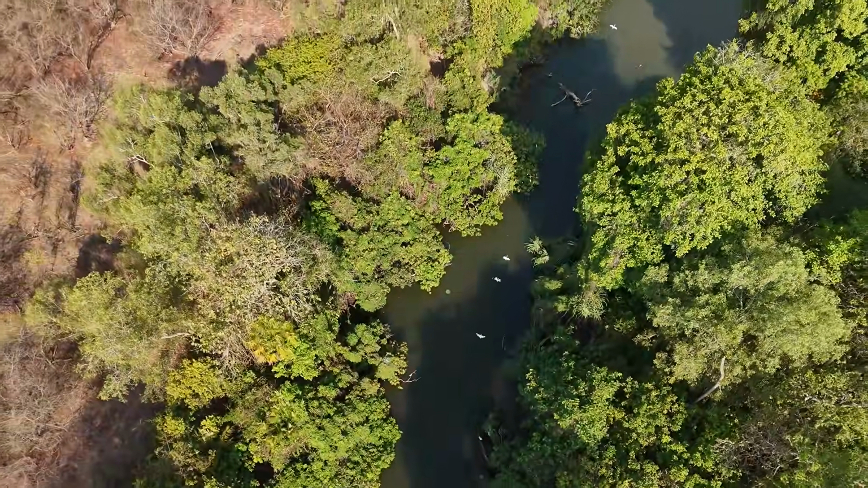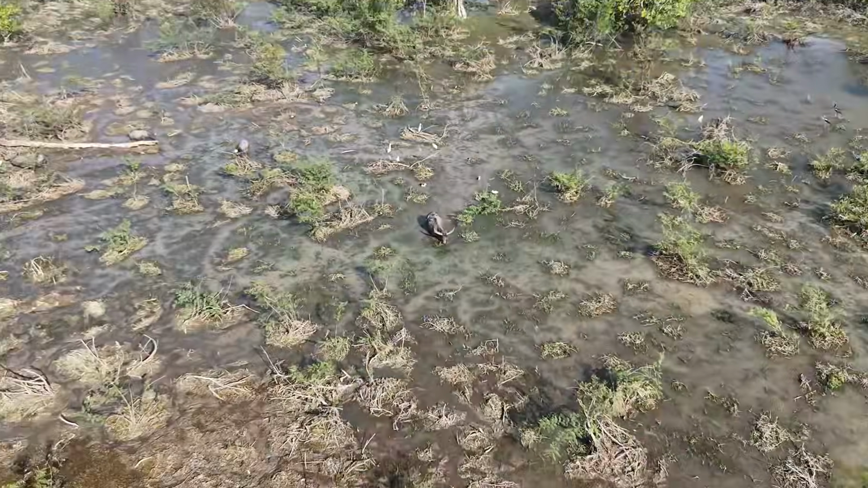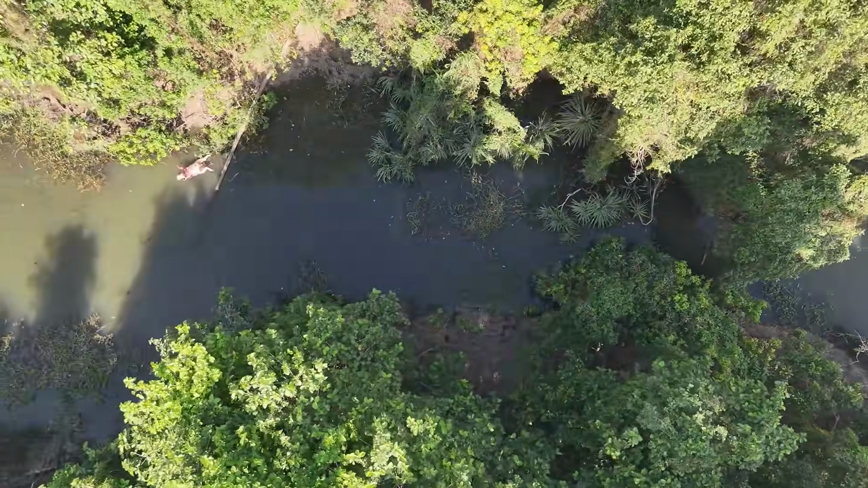I'm trying to use my drone where I can to buzz some of these big billabong areas, watercourses, out on the edge of some of those floodplains. We are finding animals, water buffalo, few scrub bull. I even managed to find a dead water buffalo in a big billabong. It looked like a croc had had a chew on it.